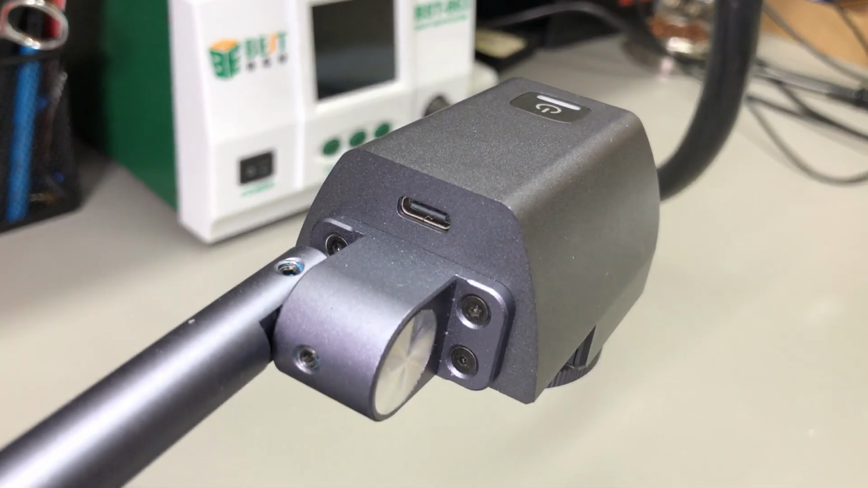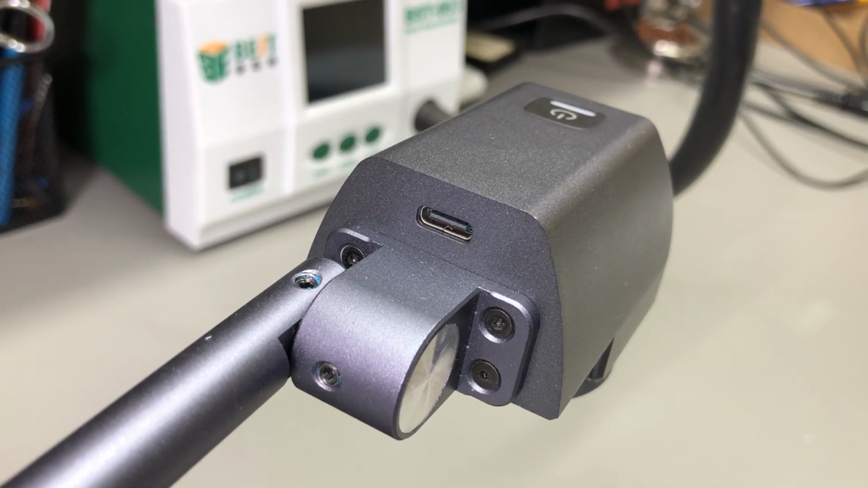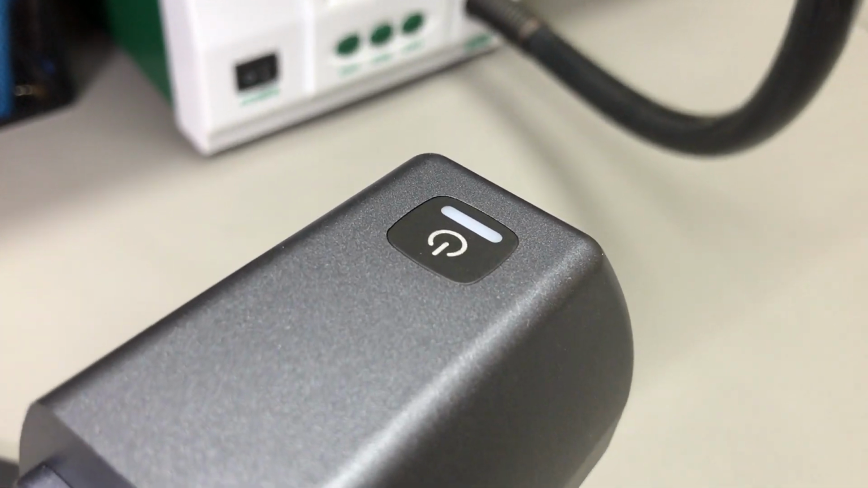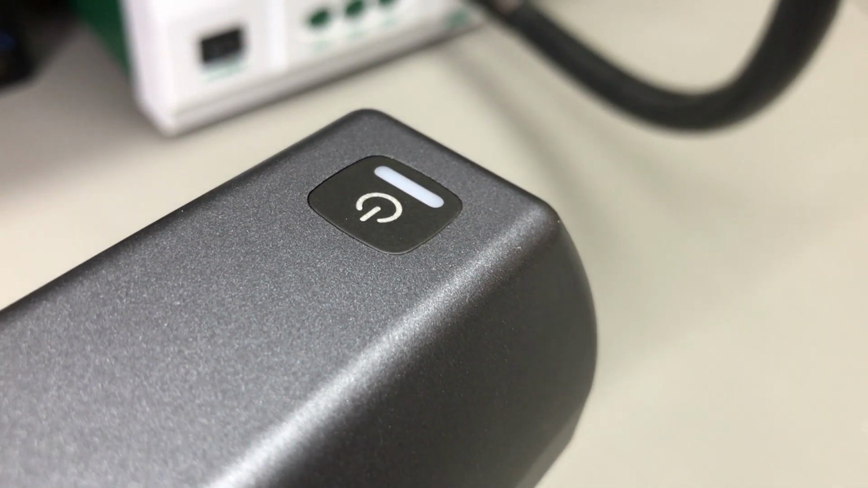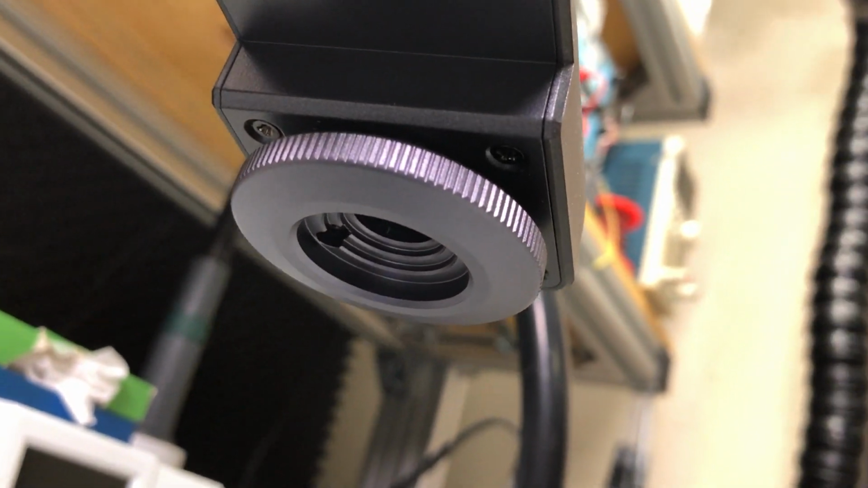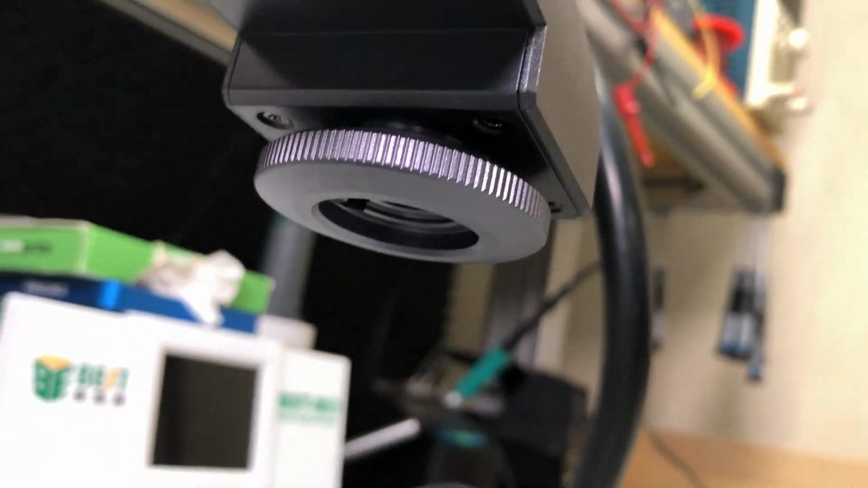It looks like the shell is made from plastic and painted the same metal gray color, and you get a single on-off button with a status LED on top. On the sensor side, you get this big focus adjustment wheel, and we'll play with that later on when we get to look at a PCB.